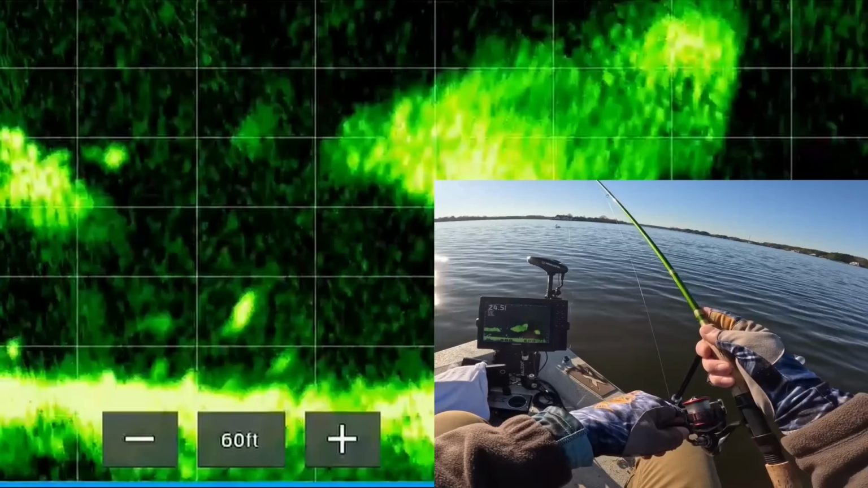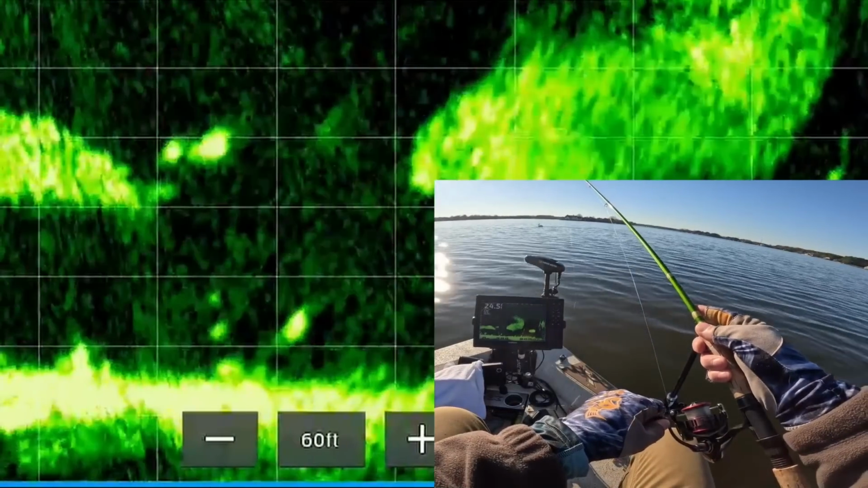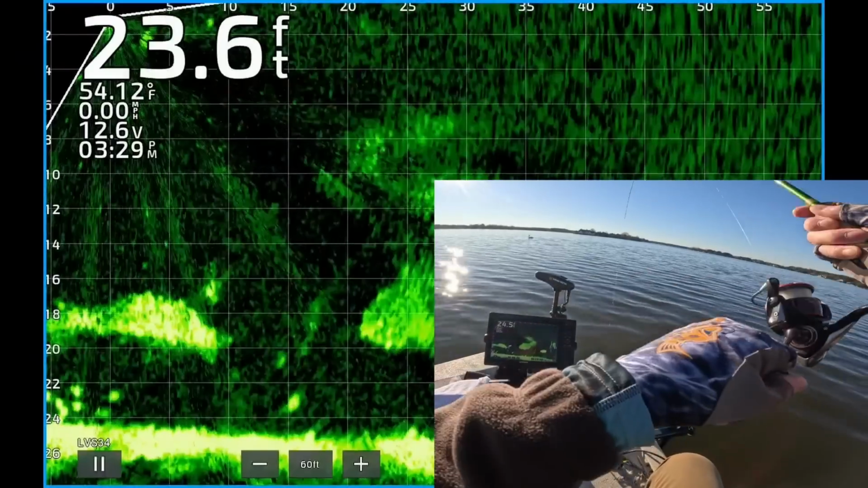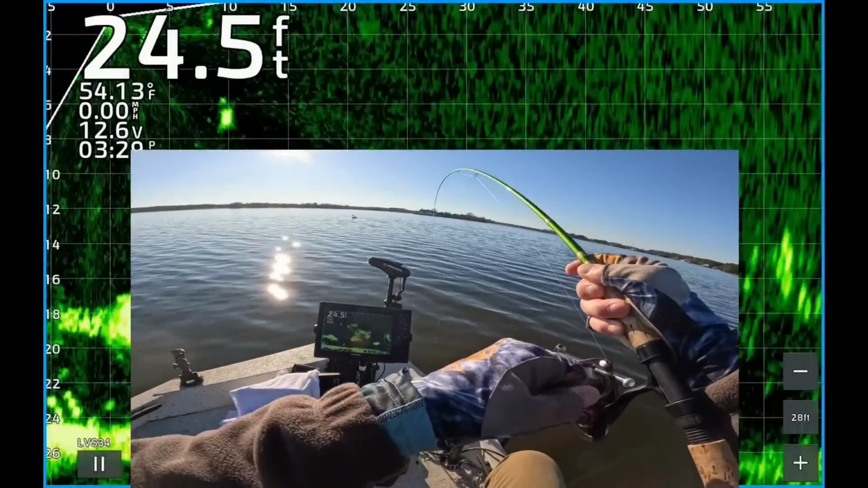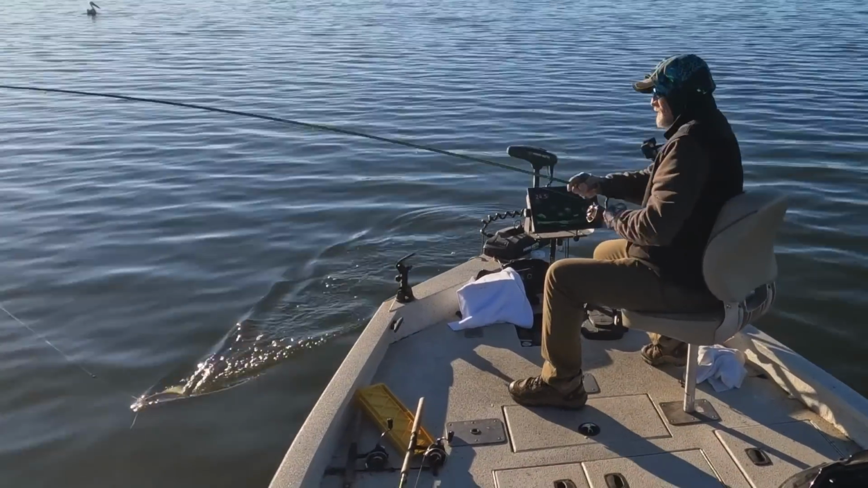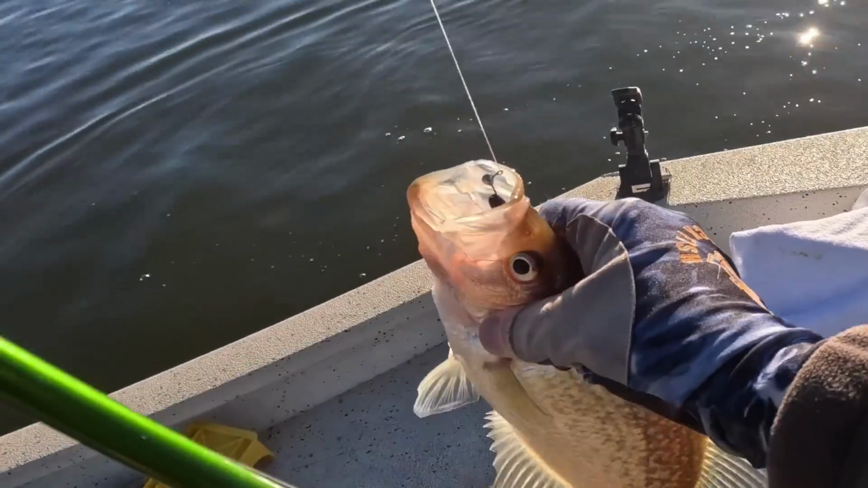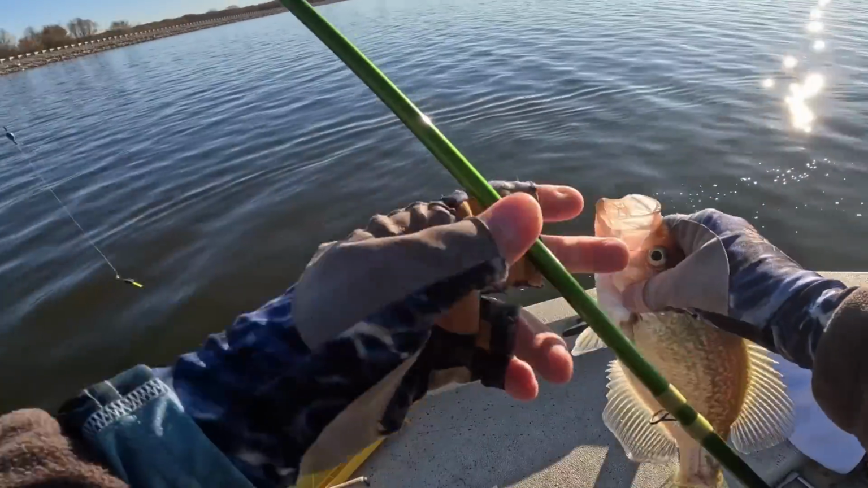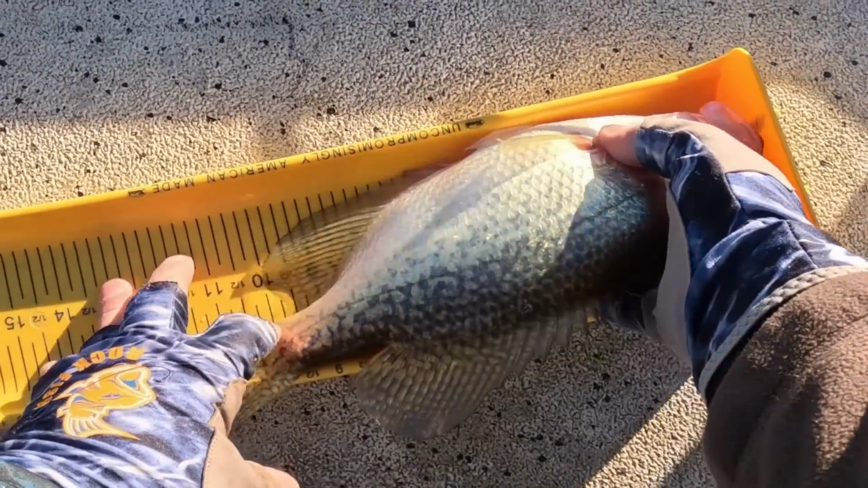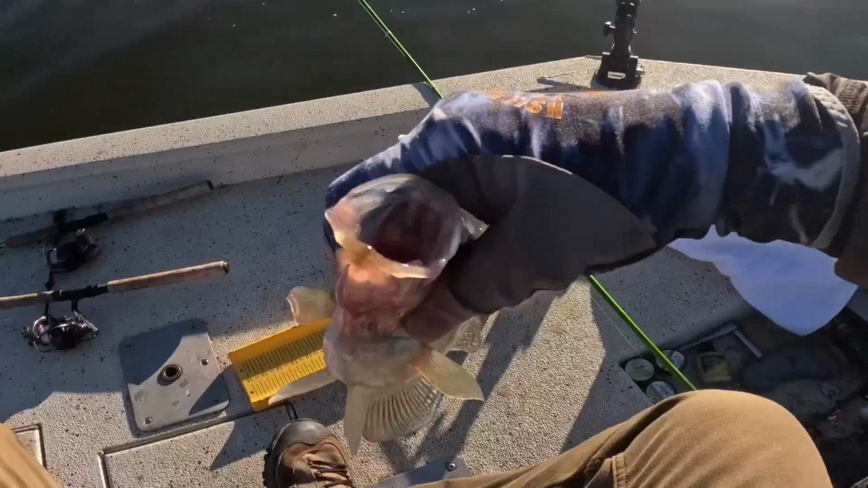Oh, I thought he was going to turn, but he didn't turn yet. But that one on the bottom's following it. You can see him. He comes up. He got it. There's one. 12 feet out on the bottom. Oh, that's a good one too. Yes. Wild Willie's OCD. 12.5-inch black crappie. Look at that toad.